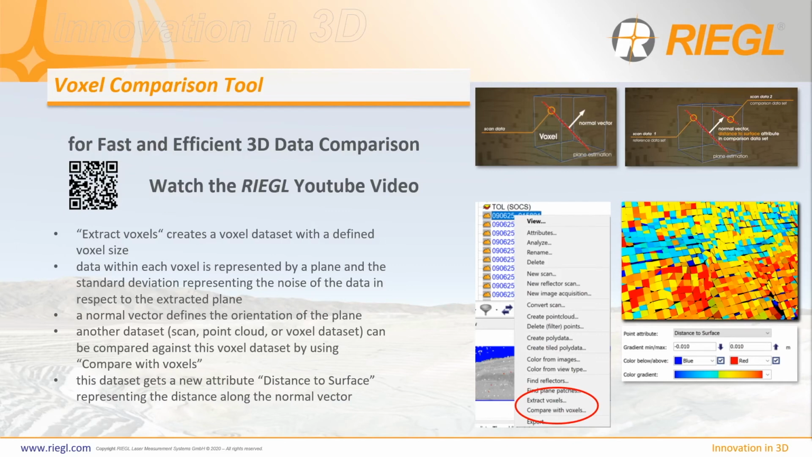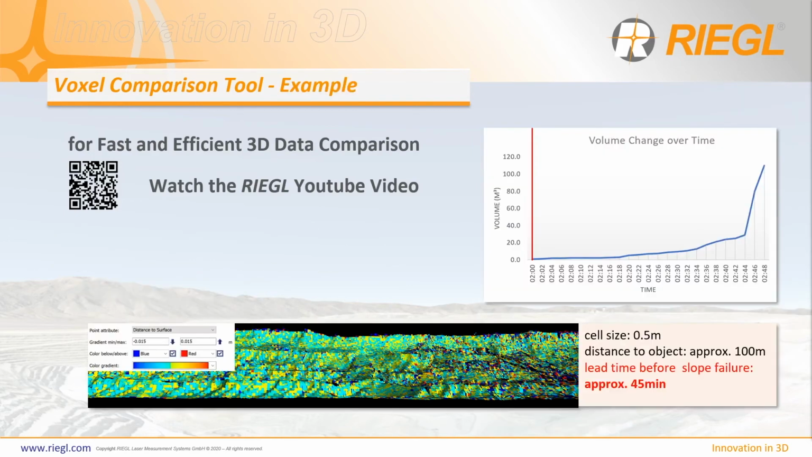These datasets get now a new attribute called Distance to Surface, which is representing the distance along the normal vector. And within the view type, you can now select this attribute and view your data according to the distance to the reference dataset. We have here 2 examples.